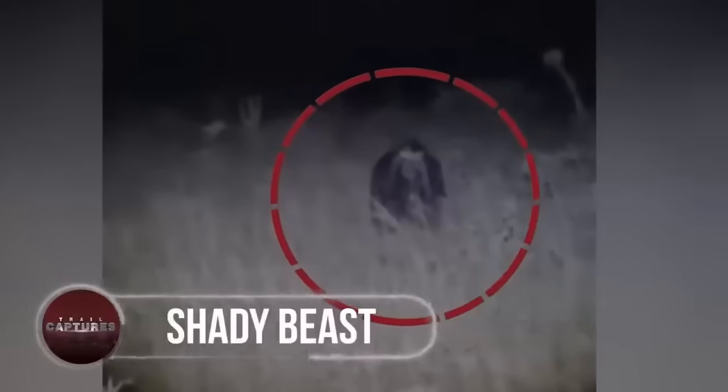Shady Beast. With little to no trees around, the chances of it being a monkey is next to impossible. A footage captured in a woodland area in Nebraska shows a troubled-looking individual that was spotted by a passerby as it appeared out from behind the grass.